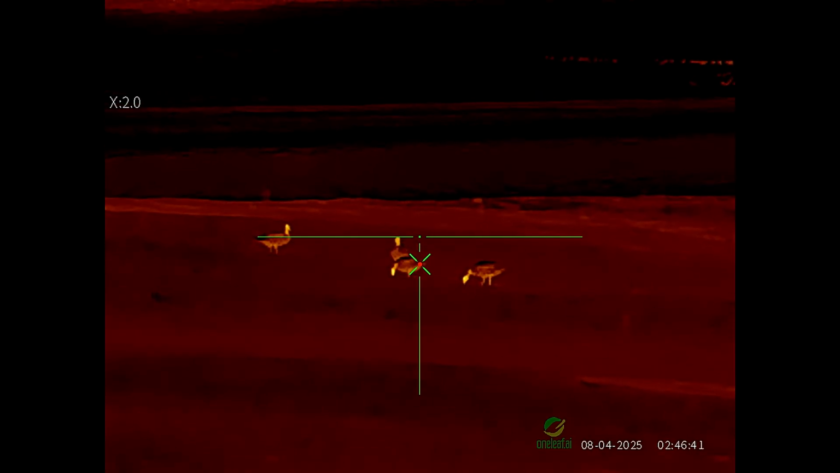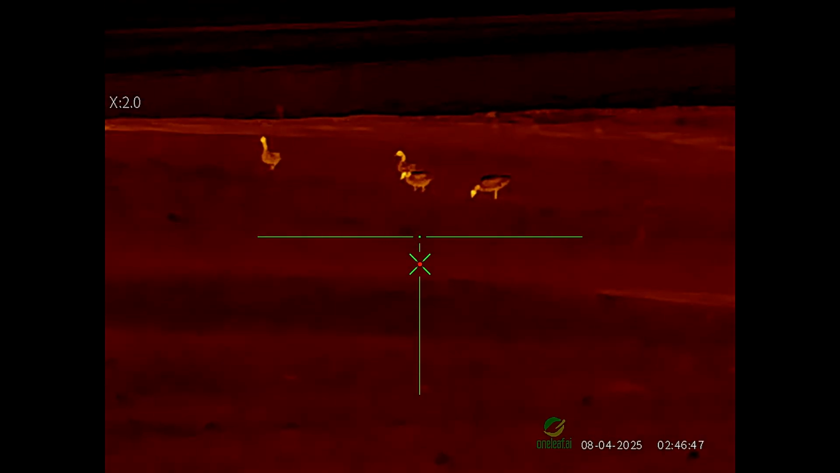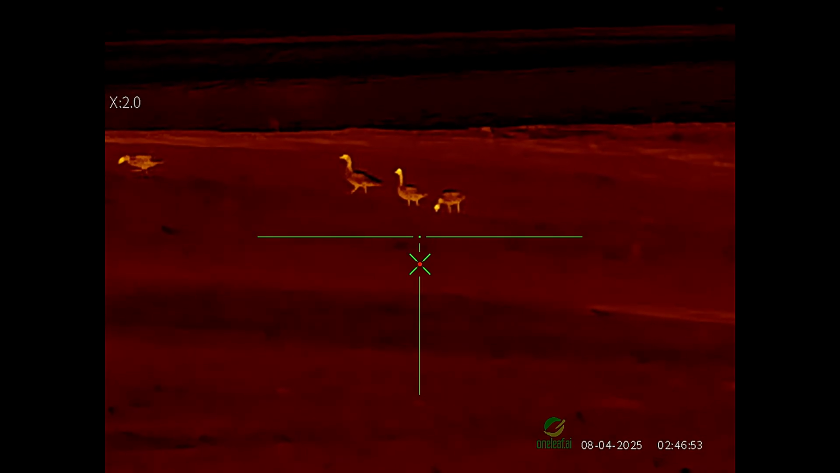Here I've gone back to the sepia palette, and we've got a group of greylag geese just grazing on the field. So you can see them quite clearly, you can see what they are. So you can't ask for anything else really, and I'm on 2 times magnification here.